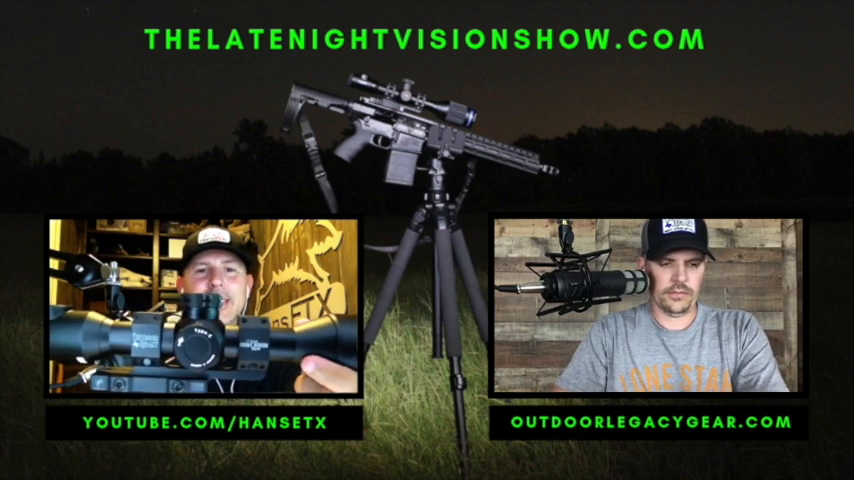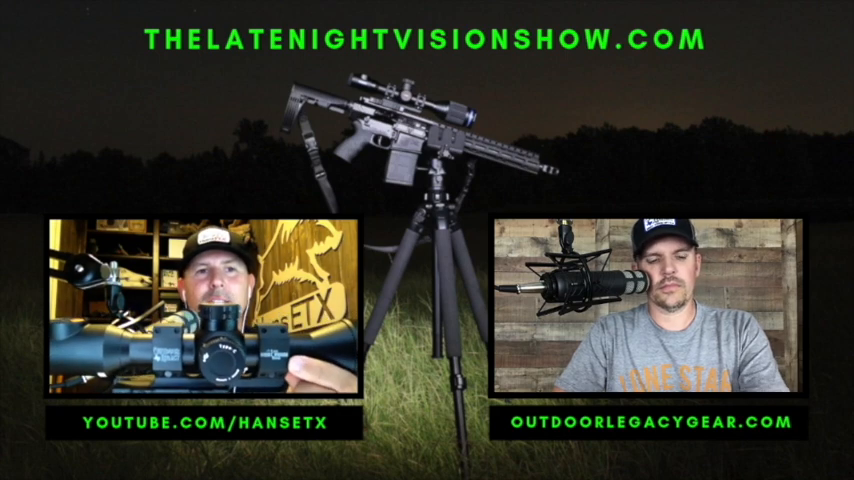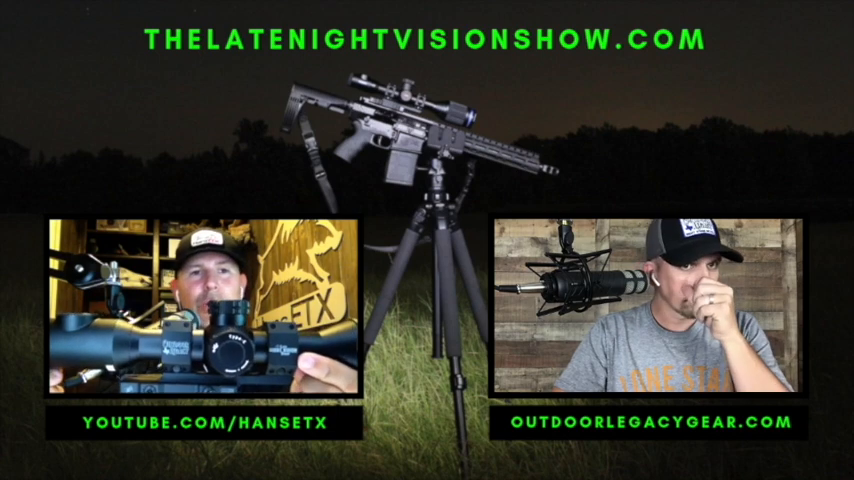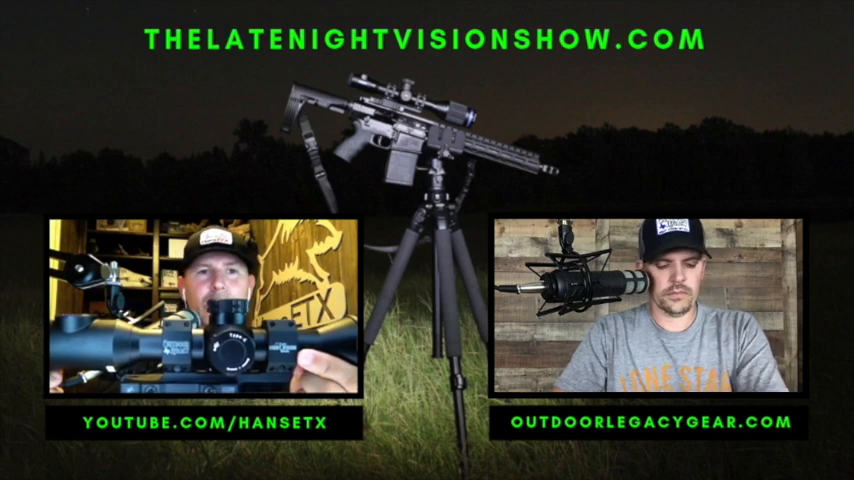As you can see again, I'll mention it one more time, the American Defense Manufacturing one-piece QD mount. It's got 2 throw levers. Thing is solid as a rock. It is not going anywhere. You can take the scope off, sight it in, take it off, put it back on the rail on top of your AR or top of your bolt action Picatinny rail rifle, and it will save your zero.